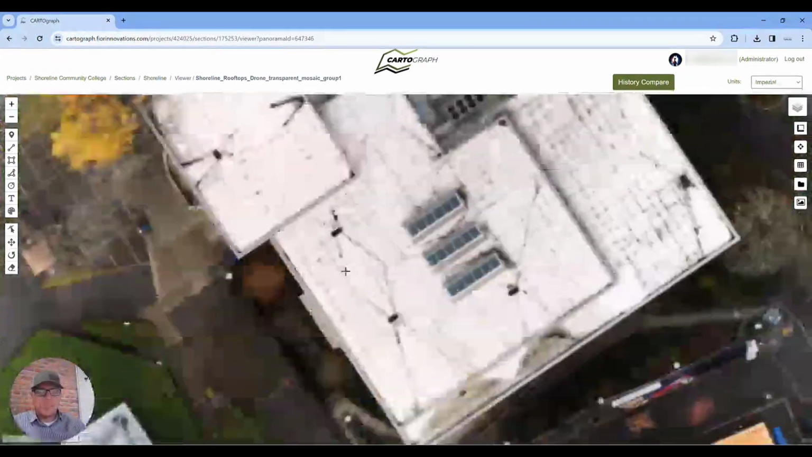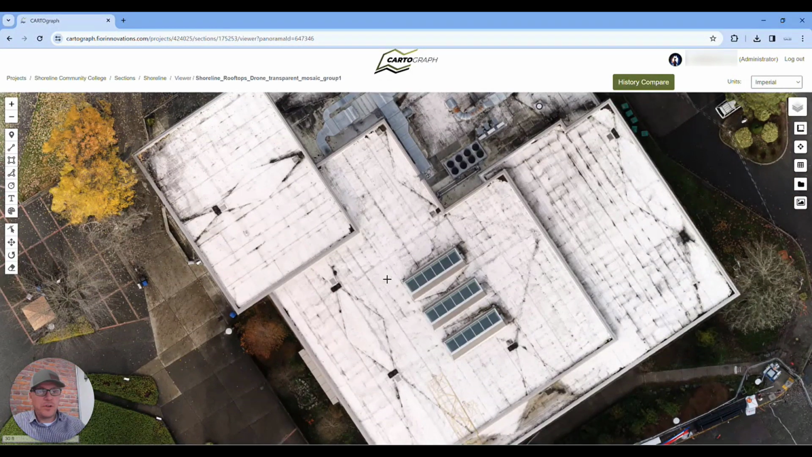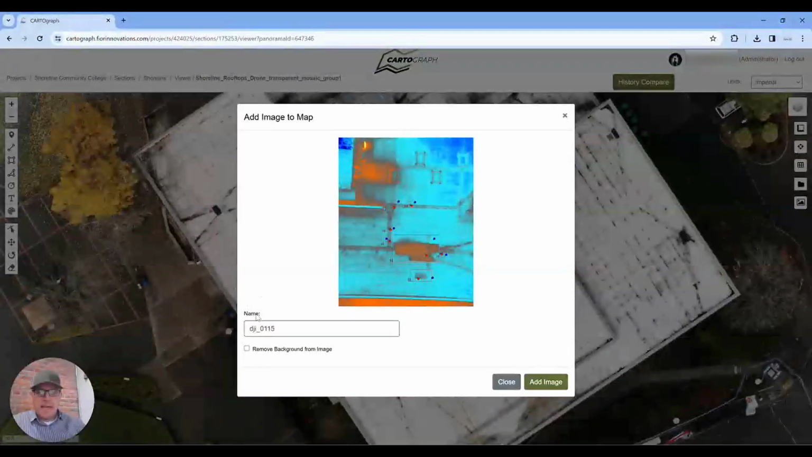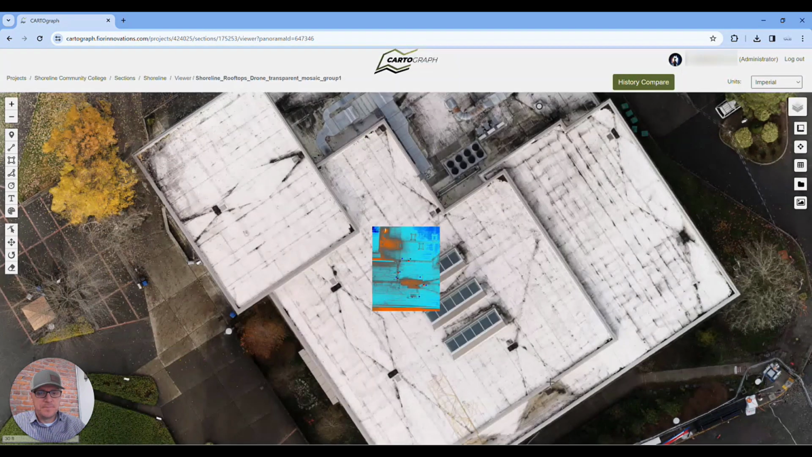And so as we zoom in, we're going to use this roof here as an example of importing thermography or thermal images from an IR camera on a drone. So we have this new button here, which is an overlay feature, so you can just add an image. So I'm going to pick one of these images that we use as an inspection tool. And you can also remove the background on this image if it's sort of a PDF or something like that. But in this case, we're going to keep the entire image and I'm going to add it.